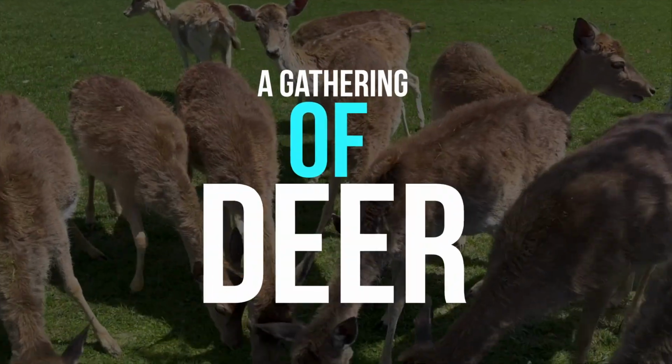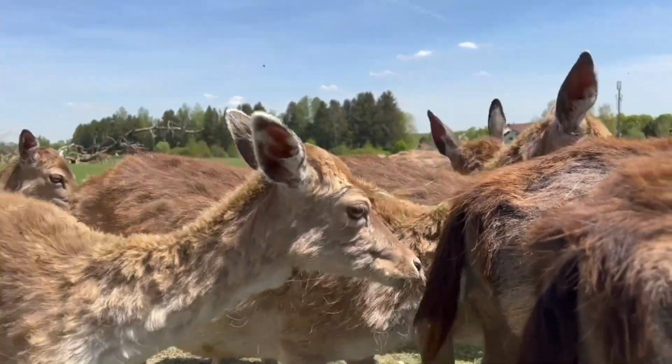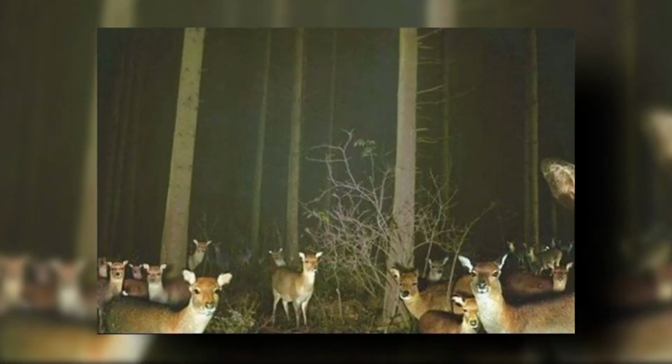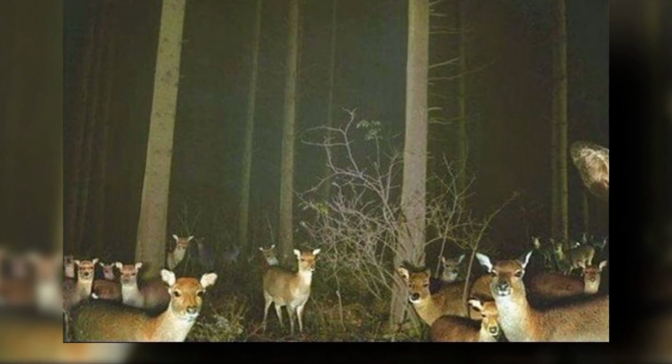A gathering of deer. So it seems like these deer were having a little party and all got surprised when the trail cam activated and snapped a photo. This image is particularly strange as it's rare to see such a huge number of deer all together like that. This image is made extra odd by the fact that they all seem to be looking right at the camera. Even in the background, you can spot deer turning their heads towards the trail cam.